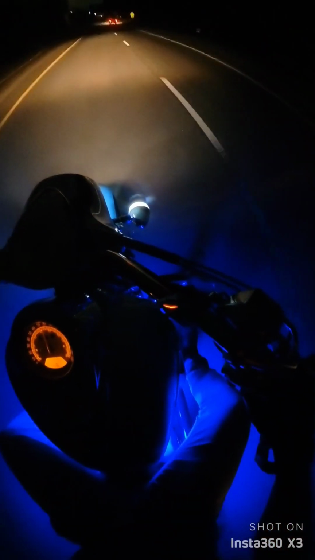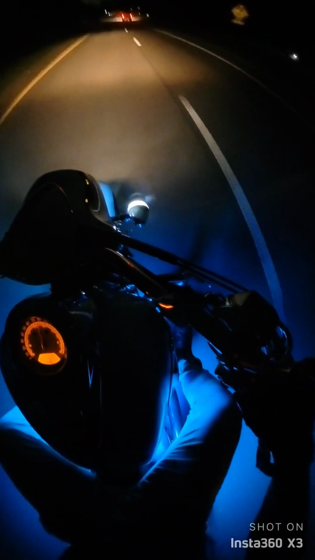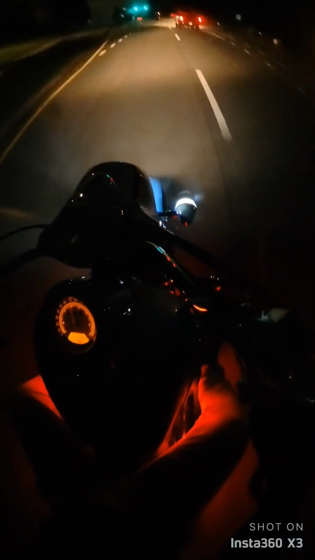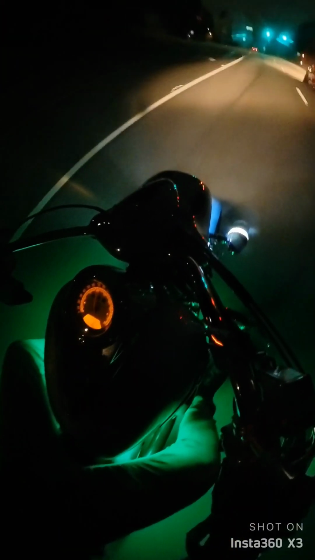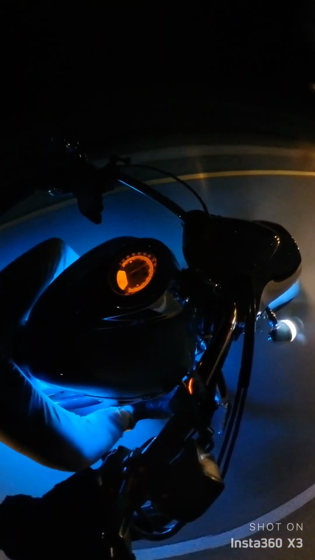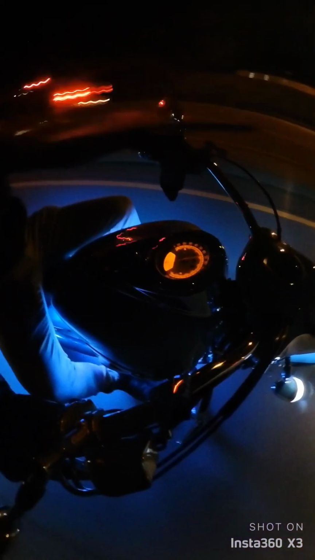Woo, baby. I know it's dark over here. We'll try to get somewhere where there may be some more street light. Oh man, that feels great.